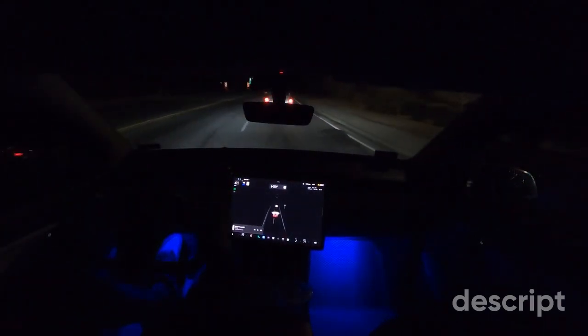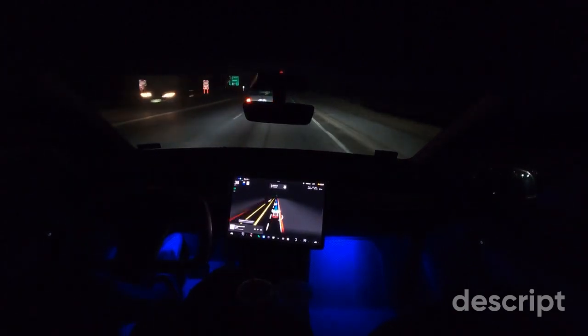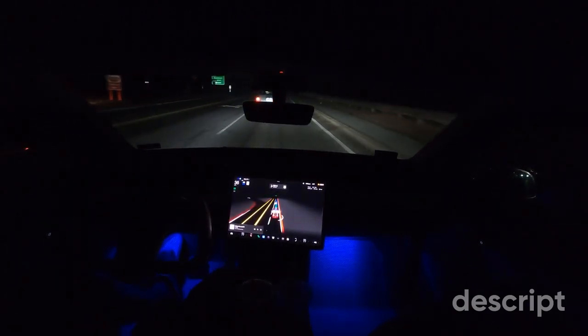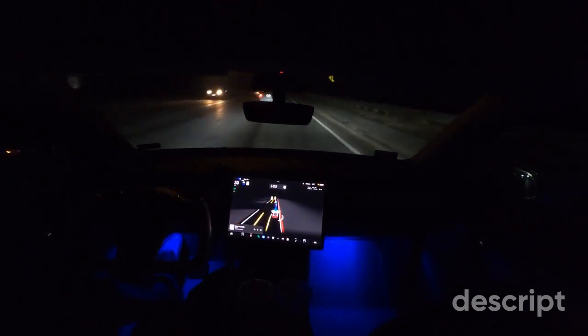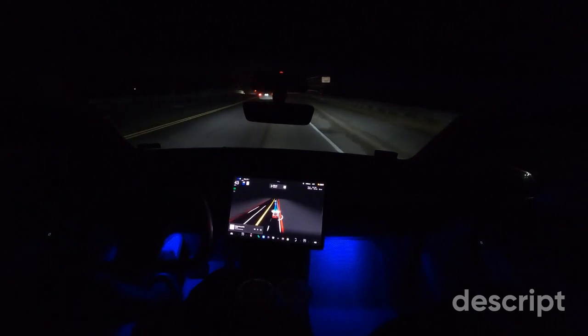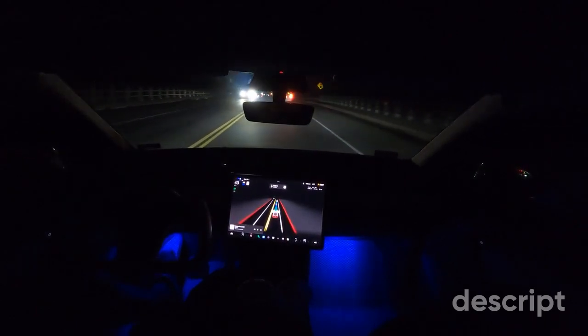Nope, it should not have gone to that lane, so I disengaged to keep us in this lane. We're about to exit onto the highway, or go onto the on-ramp, I should say, and we will be making a supercharger stop where I can talk to you guys a little bit more.